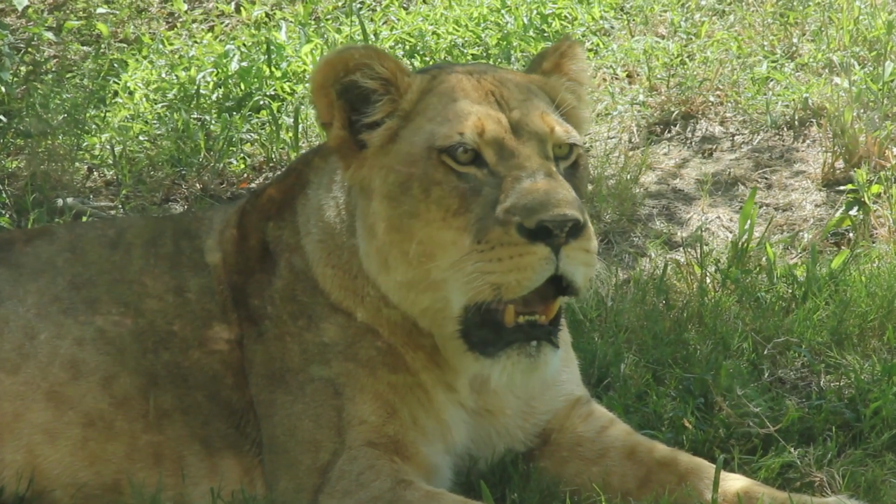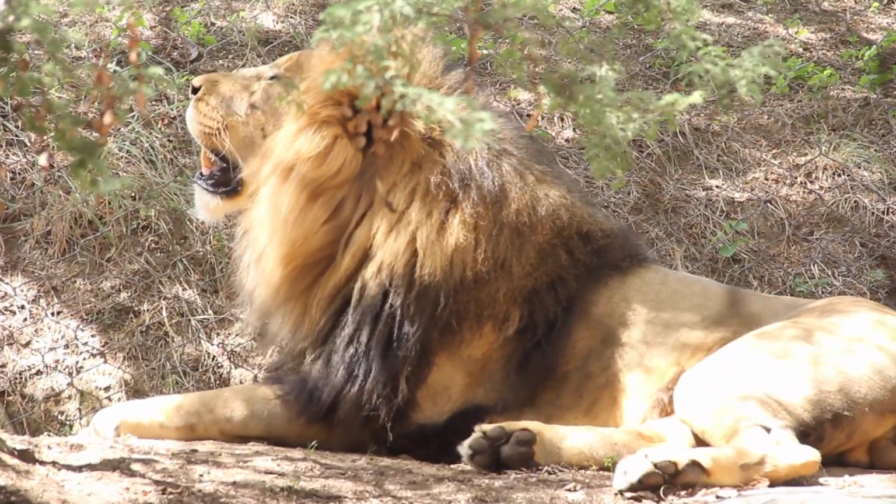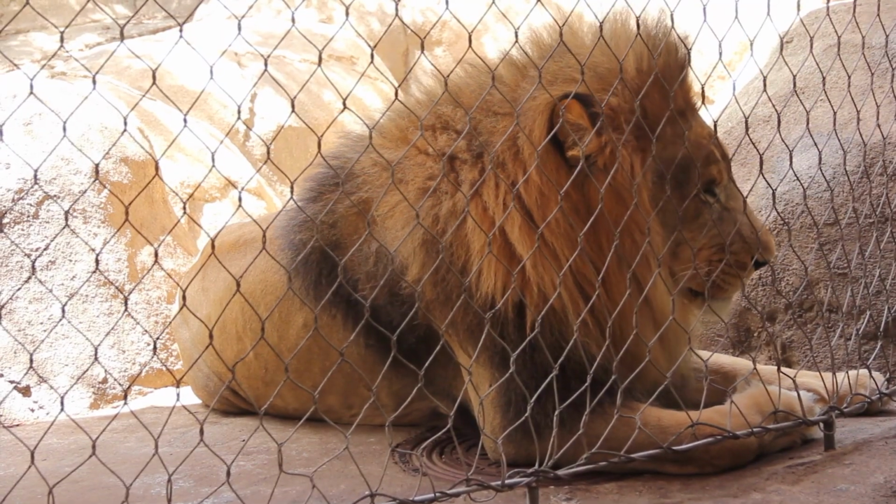On really hot days, we also will provide them sometimes with big ice treats. Basically, we just get big buckets, fill them up with water, and freeze it. Give it to these guys sometimes. But again, they're going to find any way they can to cool off. But as you can see, they're just going to sleep most of the day and try to stay as cool as they can.